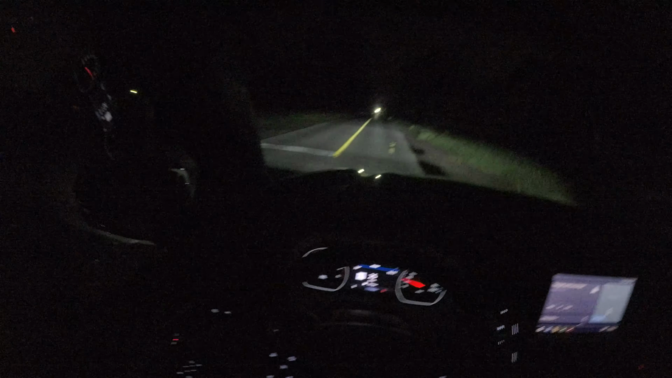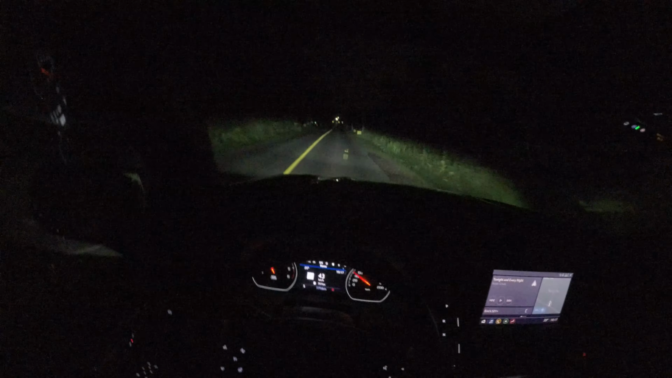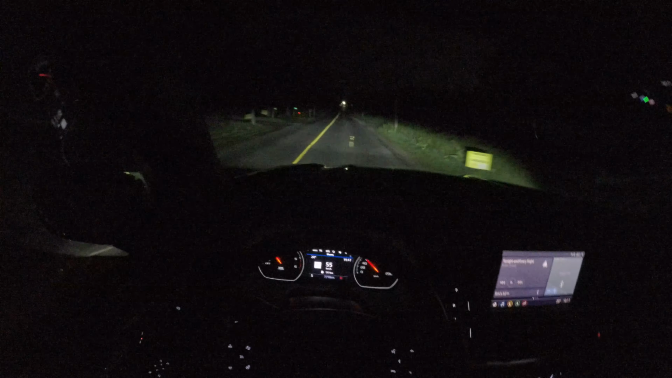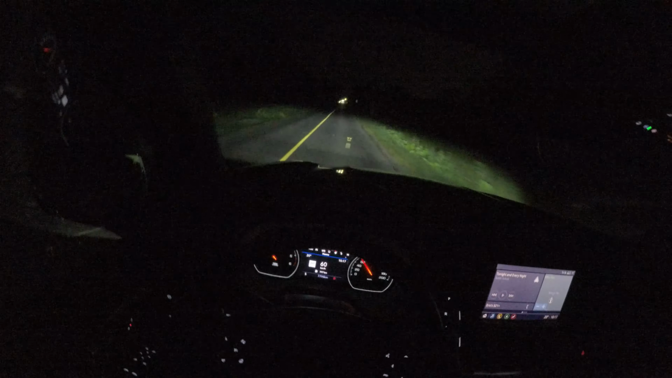Let's just do one little thing which I always like to do in the POV drives, because you have my point of view, right? It's like you were driving here, so why don't we make it so you also hear how it is to drive this by me just being quiet for maybe half a minute.